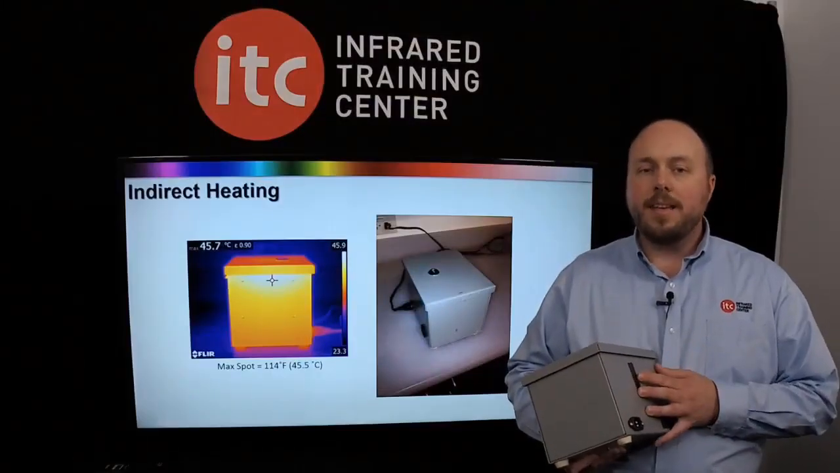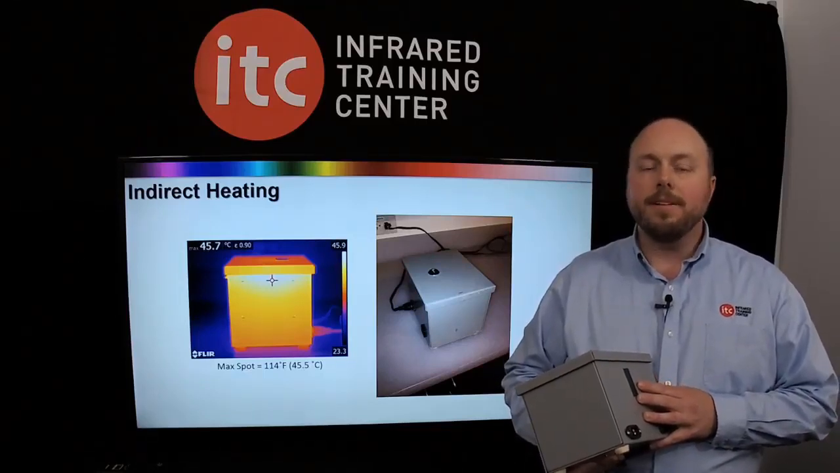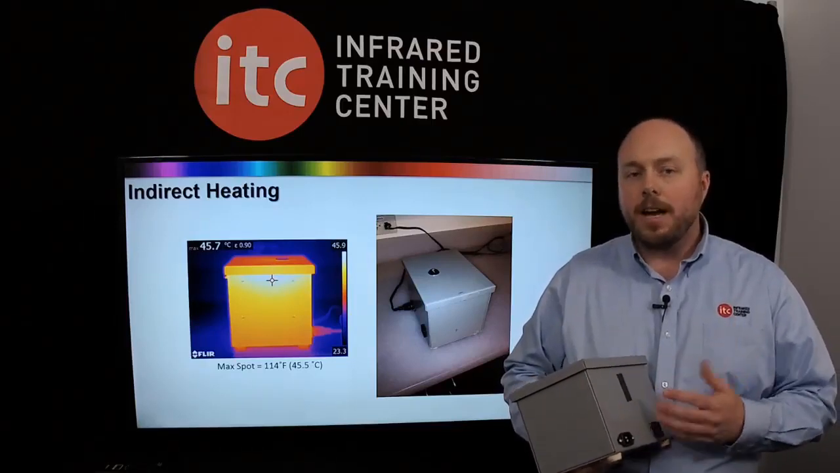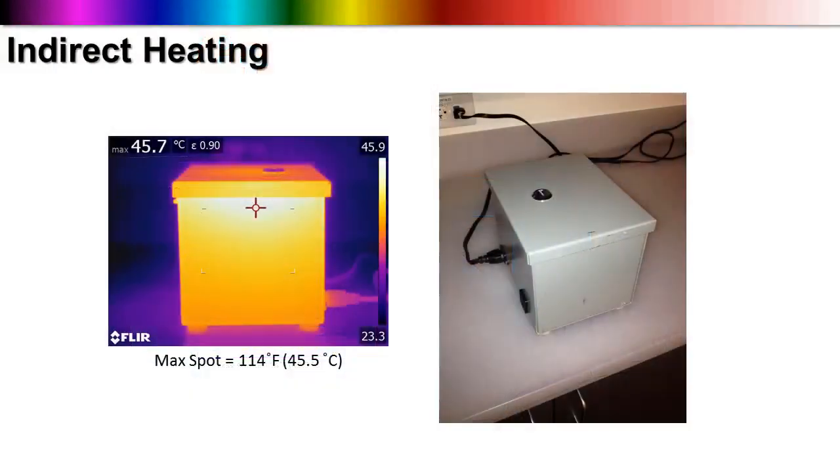Well, this is our indirect heating lab, and it's something that we use in our Level 1 certification courses to teach new thermographers about the impact of indirect heating. That is, the temperatures we are often seeing on the outside of components are much cooler than what's really happening on the inside. And that can present a real problem if we're trying to gauge the severity of a fault. Consider bus duct or any electrical panel for that matter. If you don't have direct line of sight, the surface temperature you're seeing is often not even close to the actual temperature of the problem.